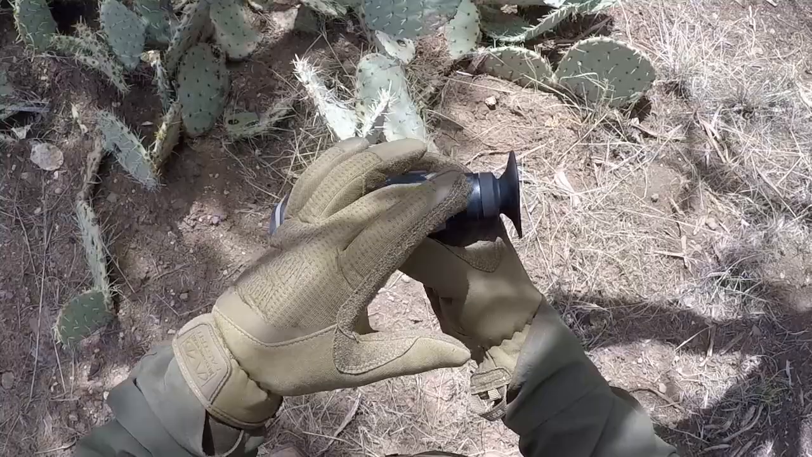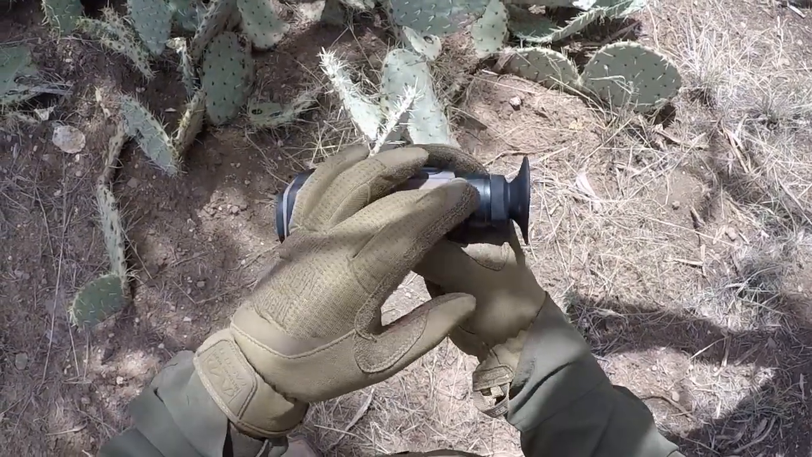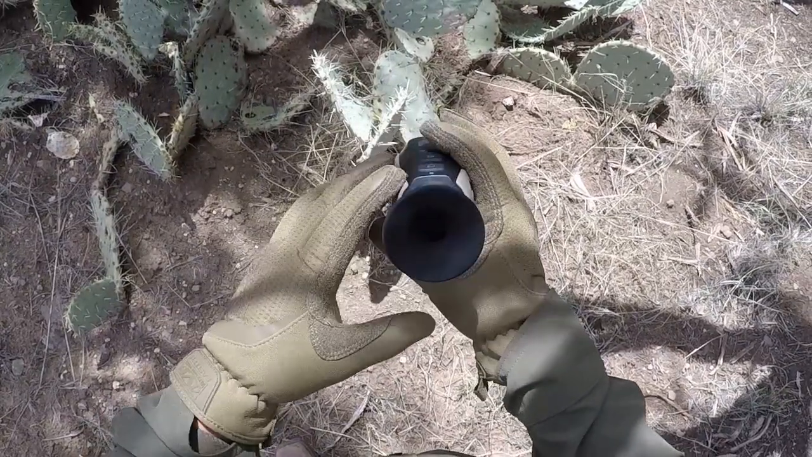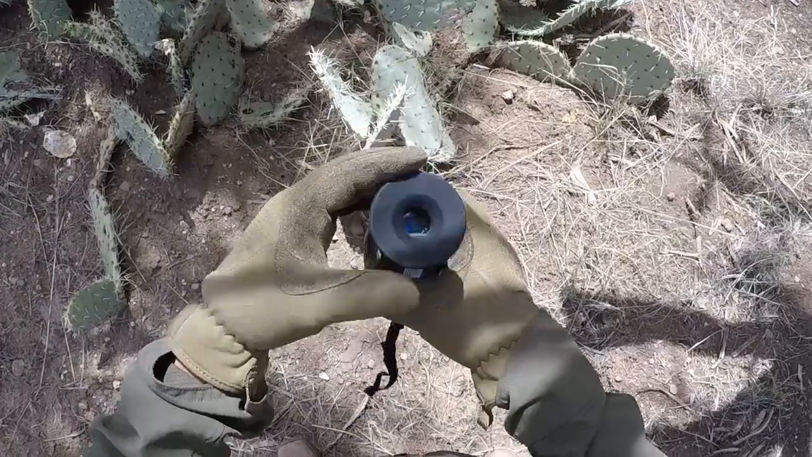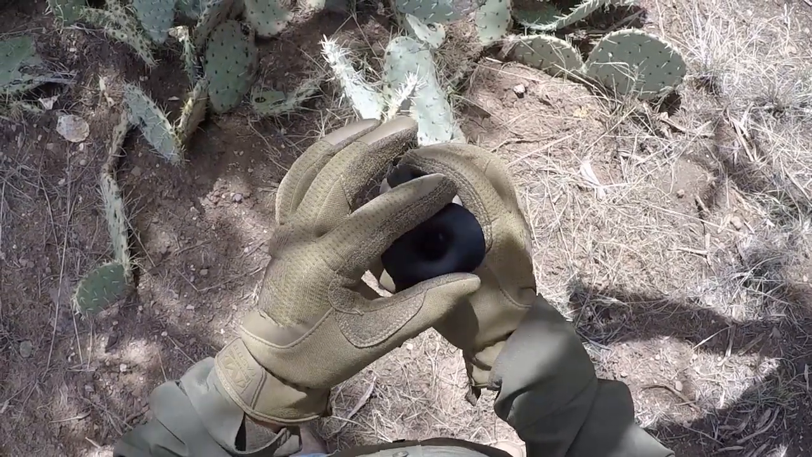And here's your diopter, and this basically adjusts the display from the screen to your individual eyesight, so it adjusts for eyesight prescription. And on the back, here's your eye guard, and the screen inside is pretty small, so you got to stick this right up inside your eye socket pretty tight.